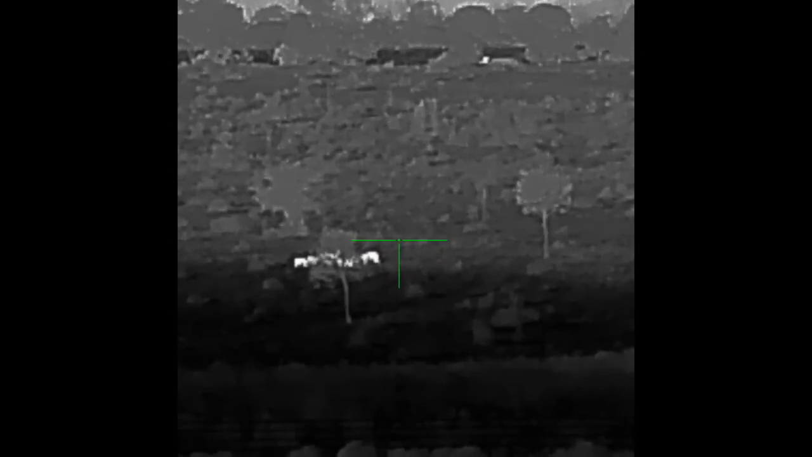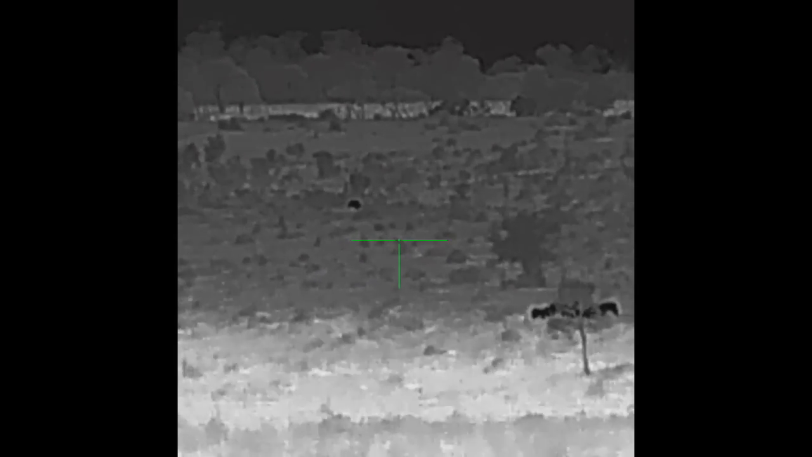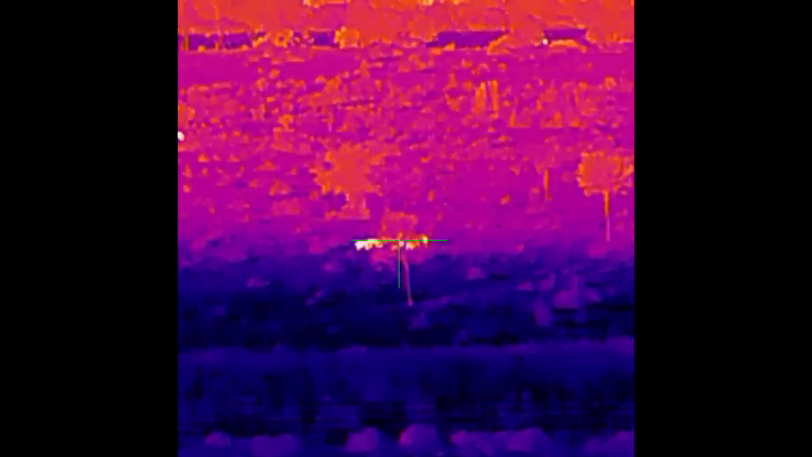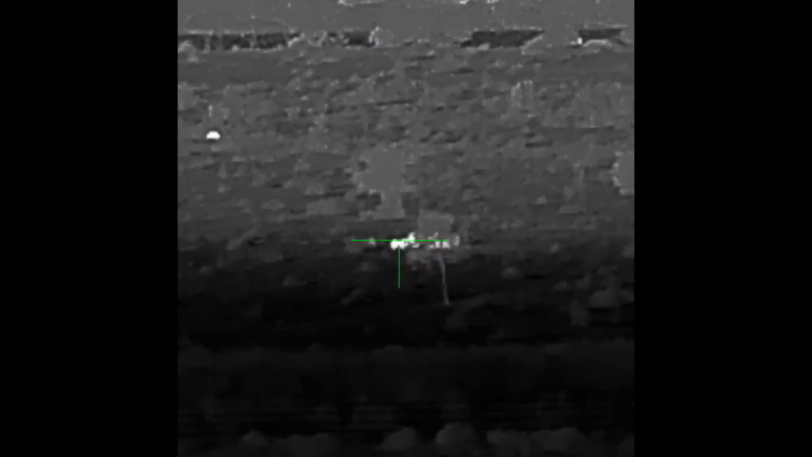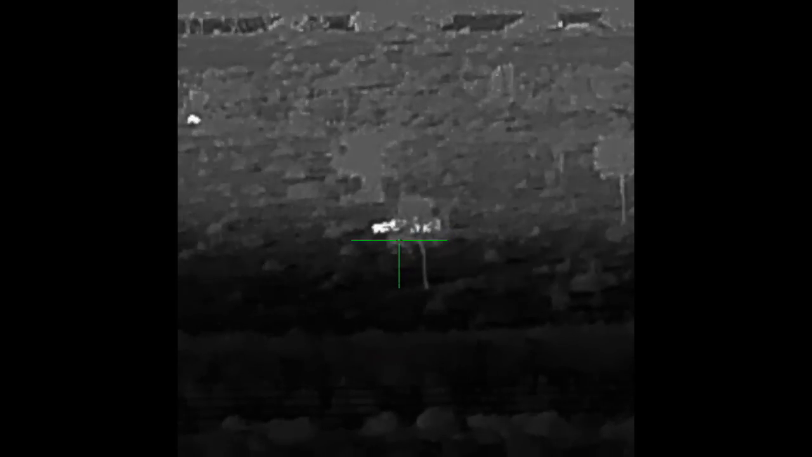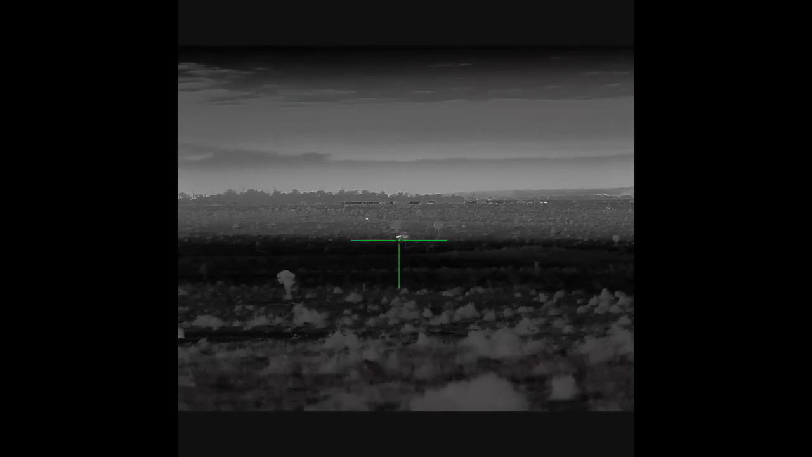If I go to change to different colours, there's white hot, black hot, the roo up there, red hot, rainbow, and highlight. So I might leave it on highlight because I quite like that. So go back out to there.